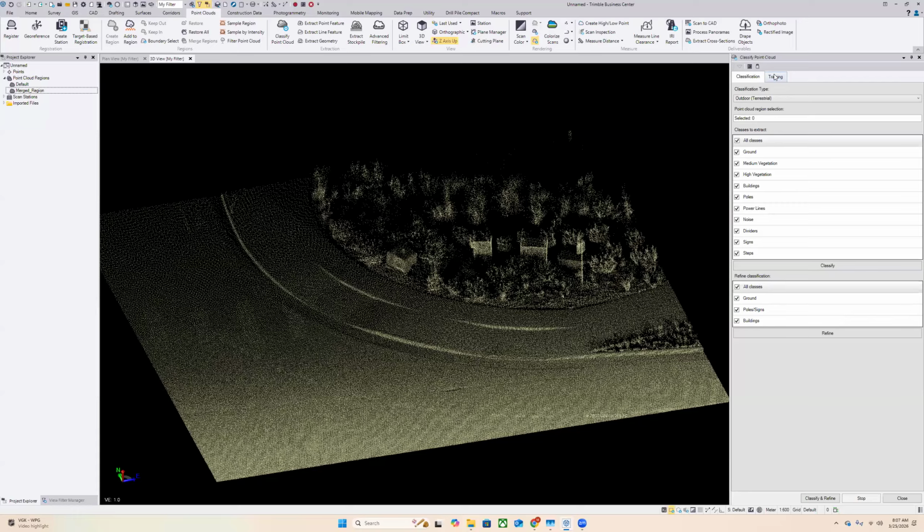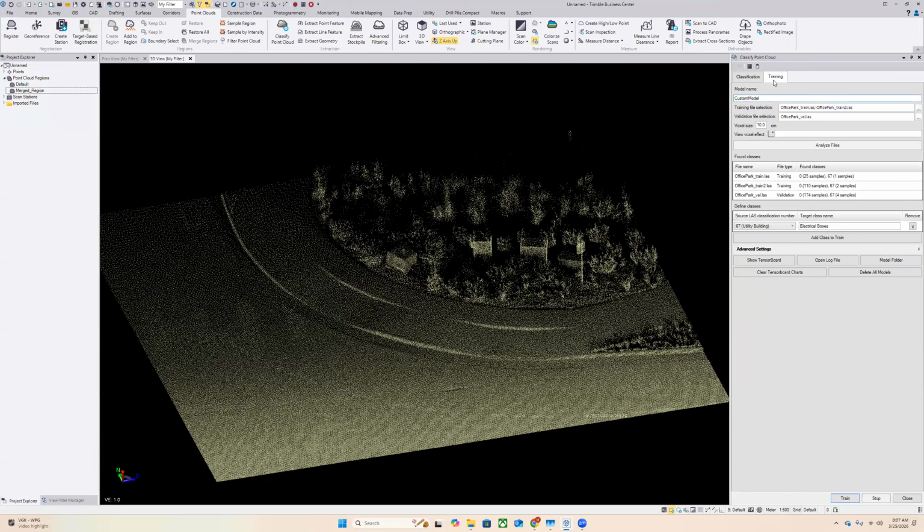Now, what if you need to extract something specific that isn't in those default classes that you can extract? So this is where the speed improvements Tavish mentioned come into play. So right here in the training tab, we have where you can build your own custom models. So you simply load in the data sets that you want. You have your training data set and validation. And once you upload those, then you can analyze those files and you can define some classes.